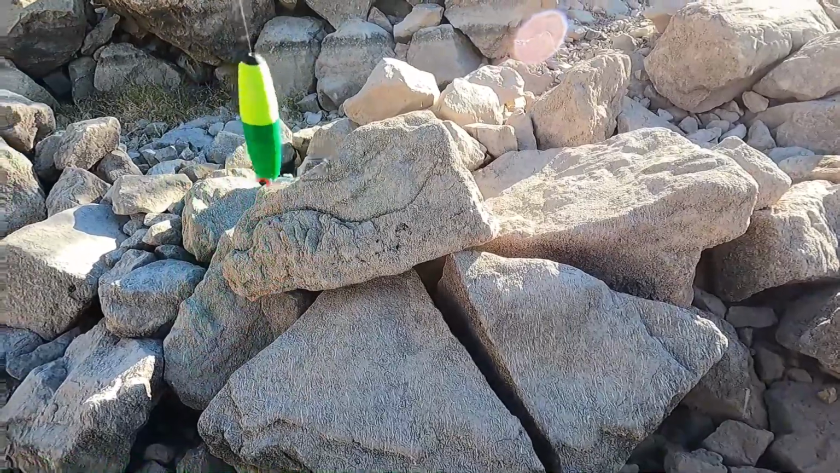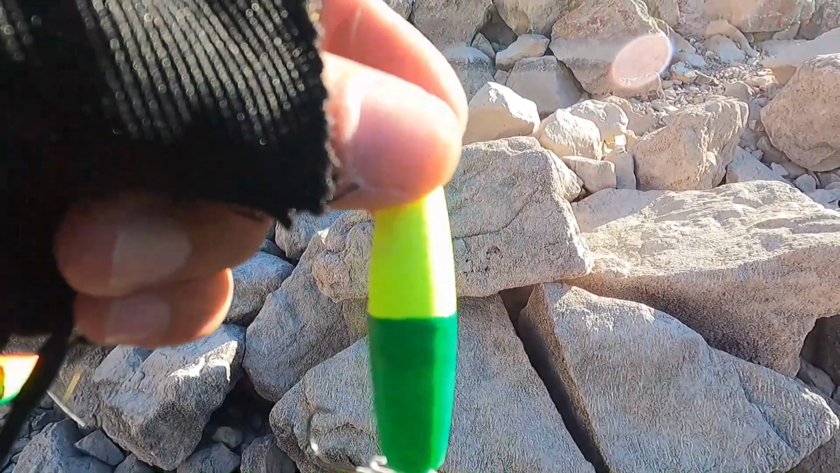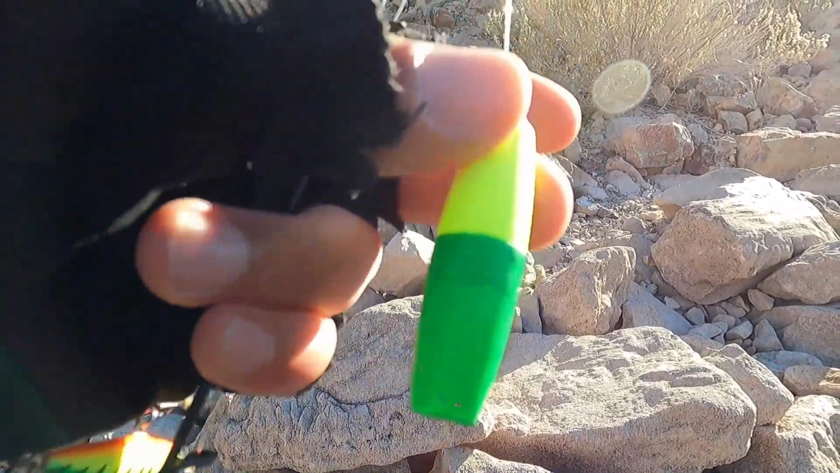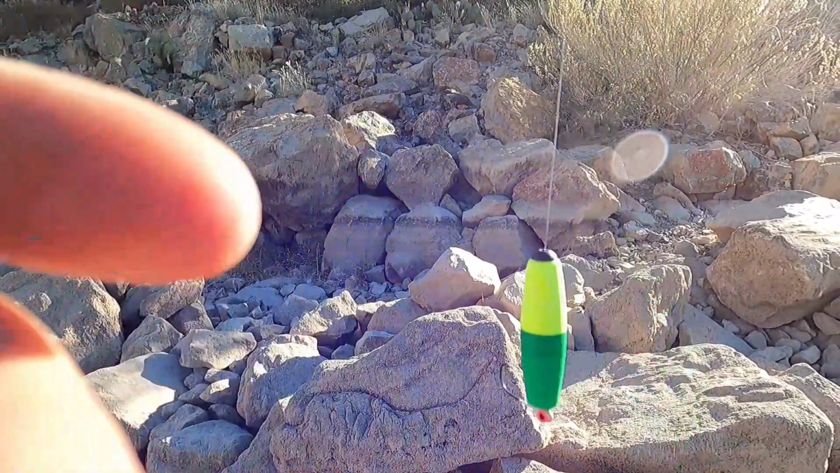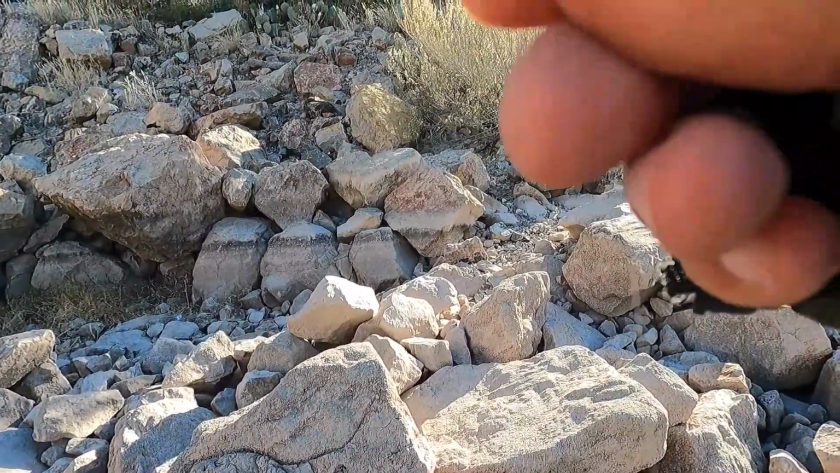So when you're done tying, it just looks like that, the bobber right on the jig head. But what happens is it slides on your line all the way up to the bobber stopper, and then it stops at the bobber stopper. So what you do is you put that bobber stopper wherever you want.